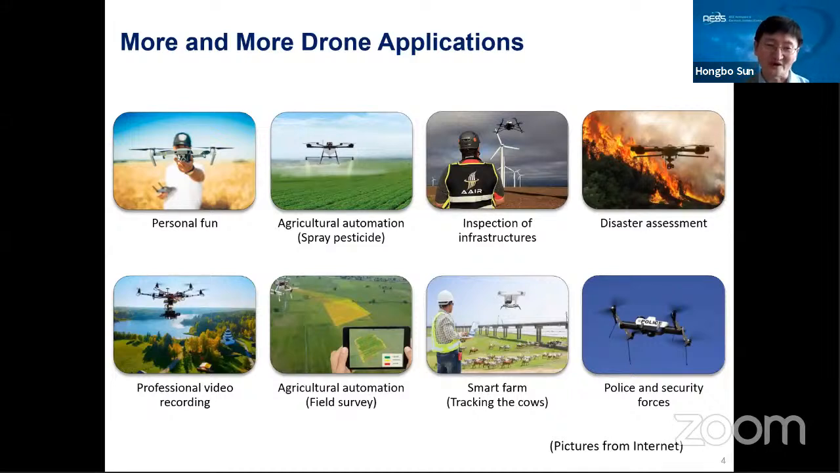Also maybe the smart farm, checking the cows. Also the drone can be used for disaster assessment. Of course, it's used by the police and security forces to monitor suspicious persons or vehicles.